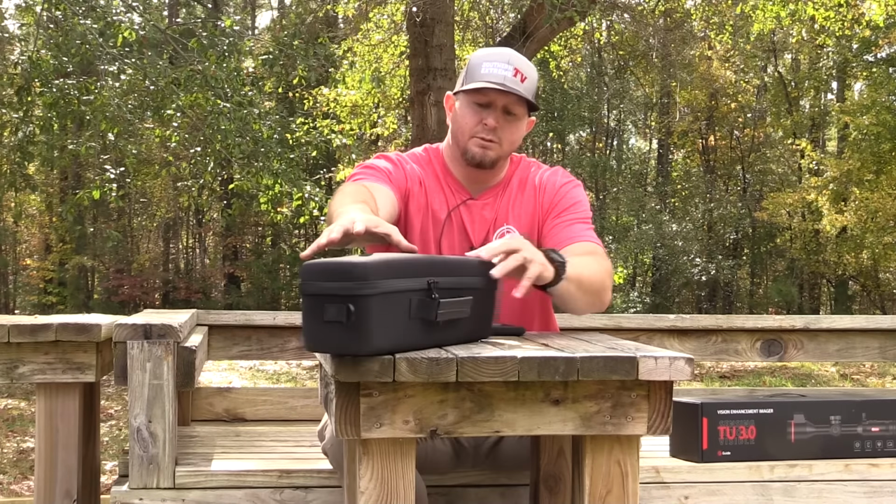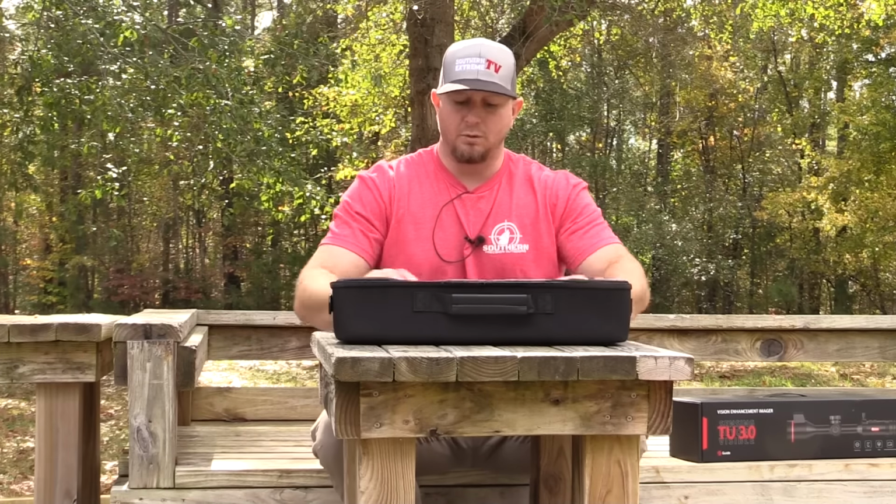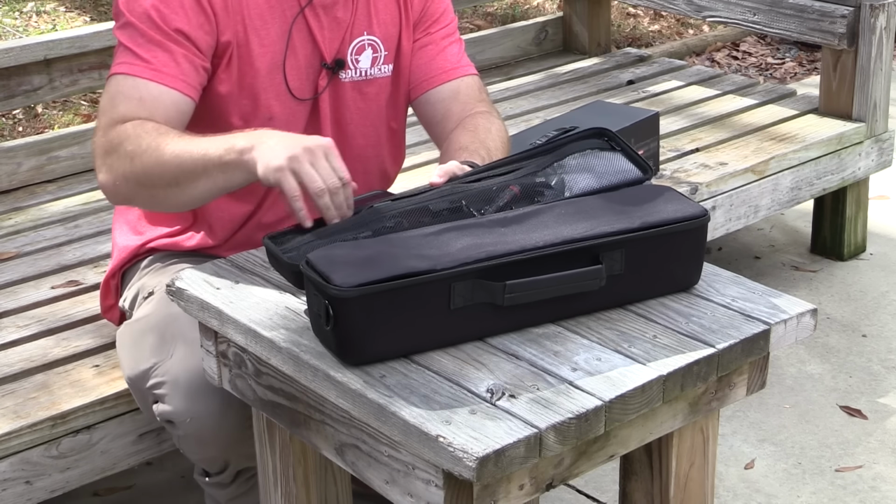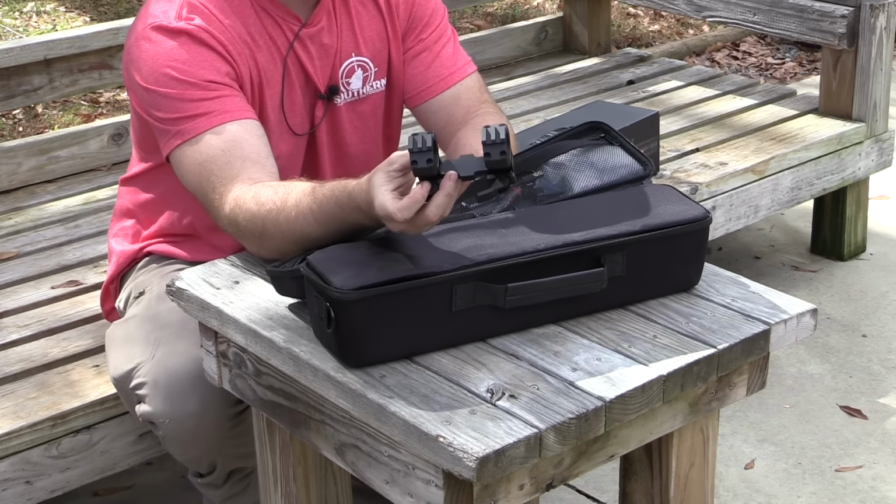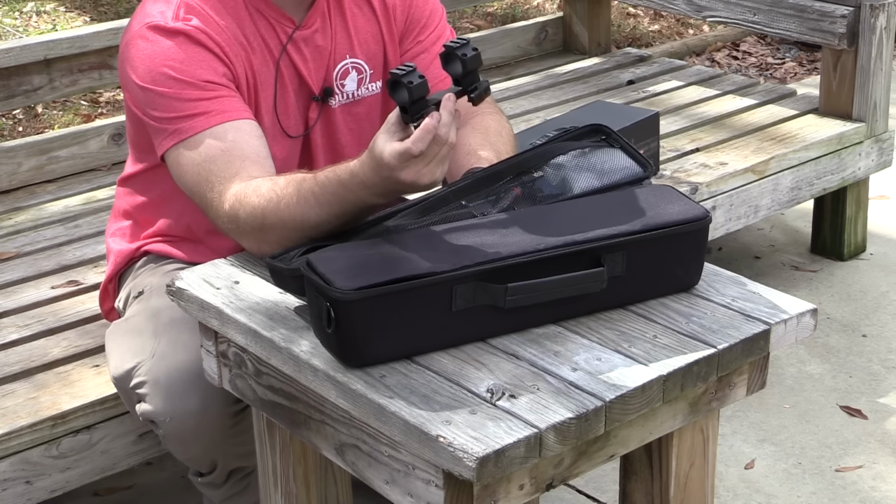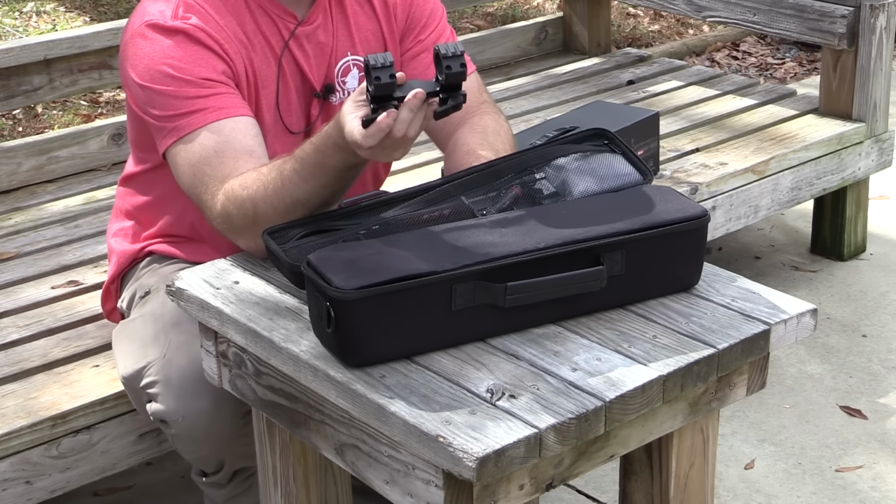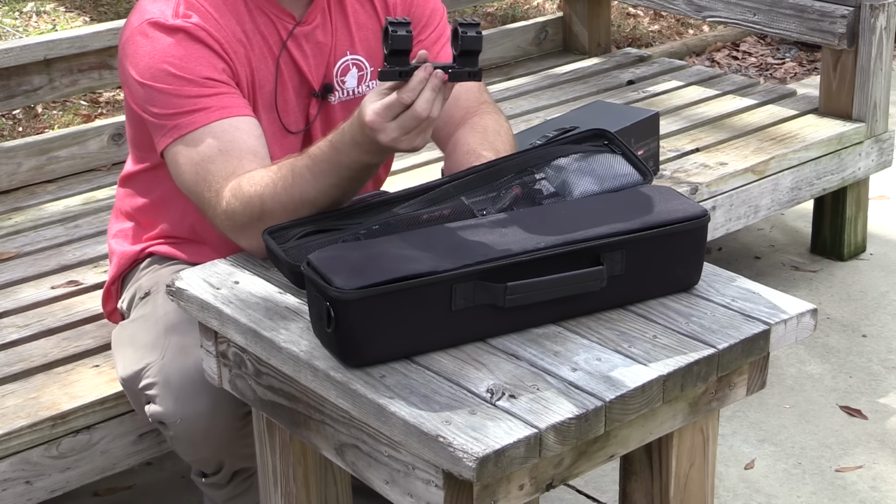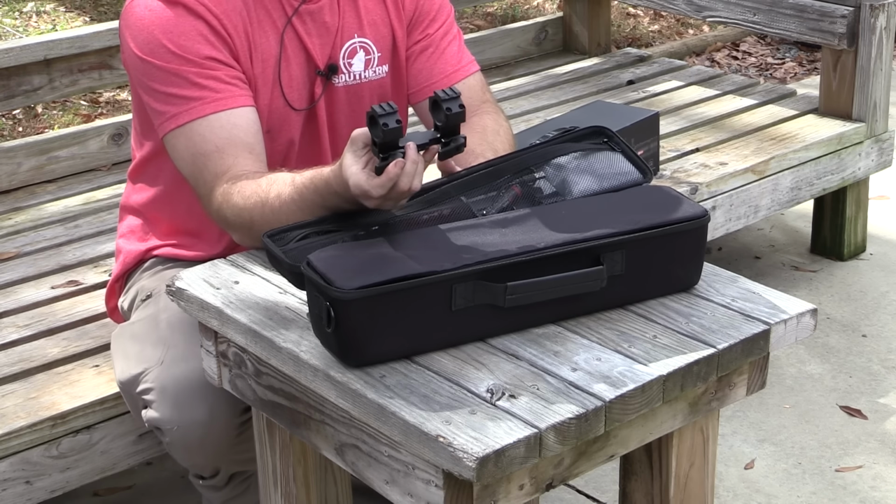You do get this nice little carry case. You've got a zipper that opens it up, and we're going to start right here in the top. You've got pretty much all of your accessories here. The one real cool thing with the accessories is you are going to get a one-piece 30 millimeter QD mount. This is designed for a Picatinny rail, so if you're running a bolt gun that has a pick rail, if you're running an AR that has a pick rail, this thing right here is going to work absolutely perfect for you. And to me, it feels like it's built really, really solid, really rigid, but it's also not super heavy. So that's the other thing that I really like about it.